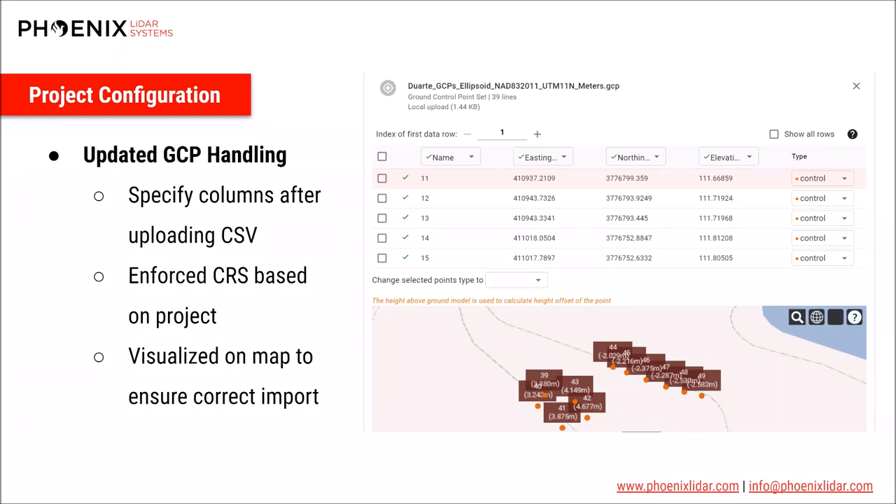Uploading and configuring your GCP should be fairly straightforward in the new interface. You can upload a CSV and then specify what each column contains. There's also a map view that will help you see if the columns are correctly assigned and that the data in those columns work appropriately with the project coordinate reference system that you've just spent some time setting.